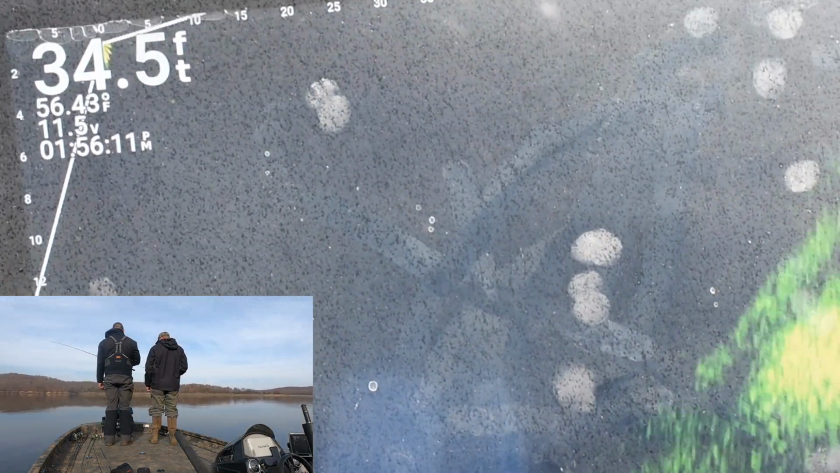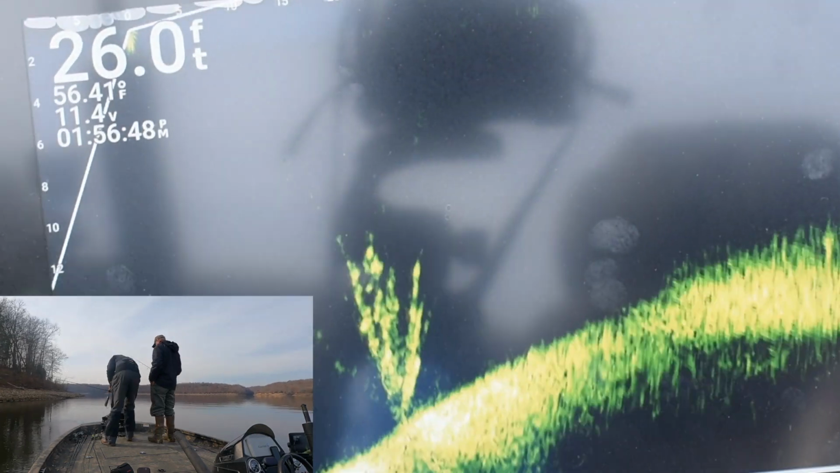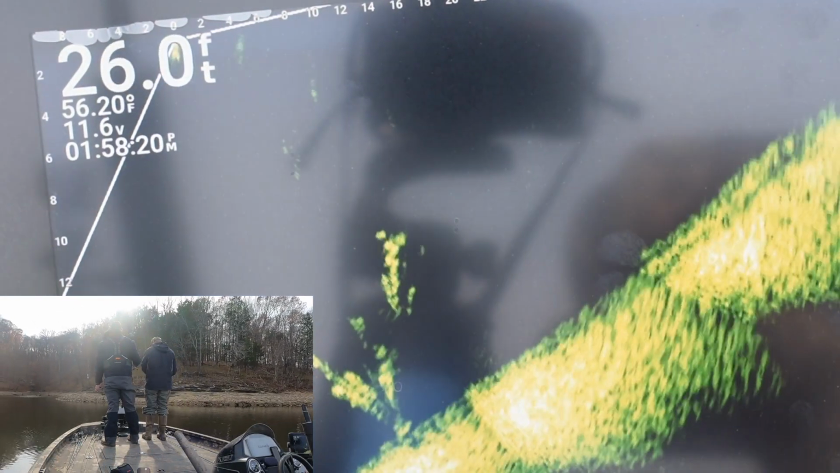Hey guys, welcome back to the channel, and today we're fishing a lake that we hadn't fished in a while. So it's kind of a lot of new things to us, or maybe not new, but we're not aware of the situation. We started off on this man-made structure, out on a point in a little bit deeper water, preparing for early winter patterns. There were a lot of fish, but no really good ones on it.